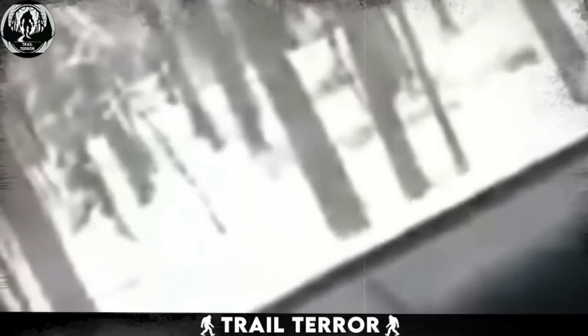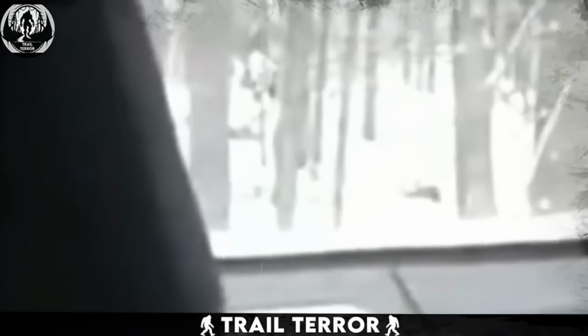What was this creature doing in the snow-covered forest? Why did it feel the need to hide? And why did the driver not speed out of there? I know that is what I would have done in their place. What do you think was captured in this chilling video?